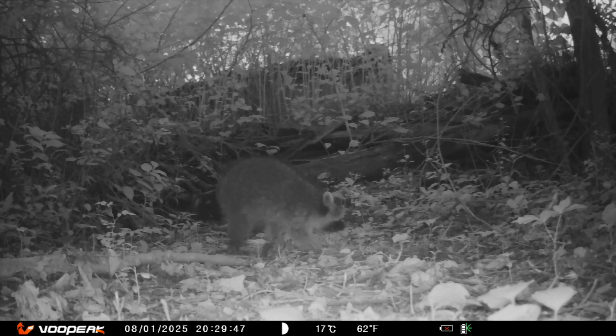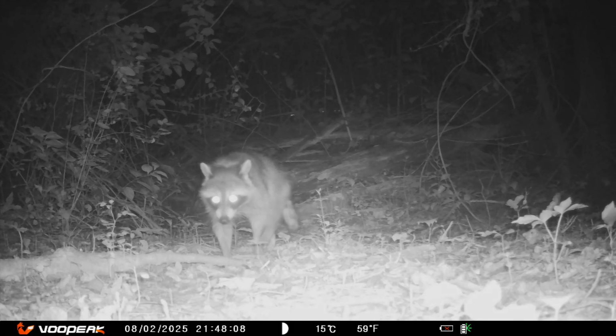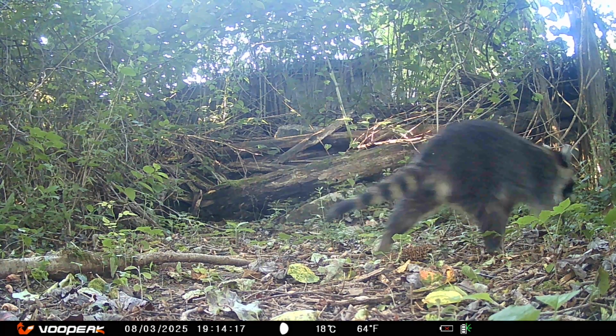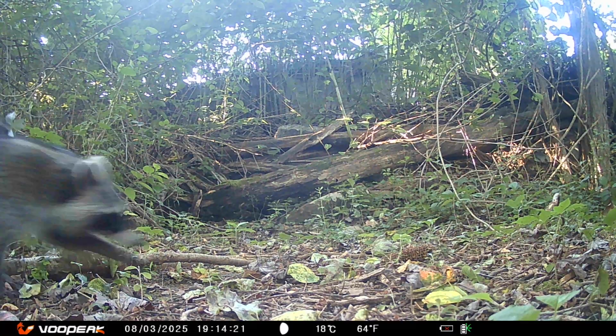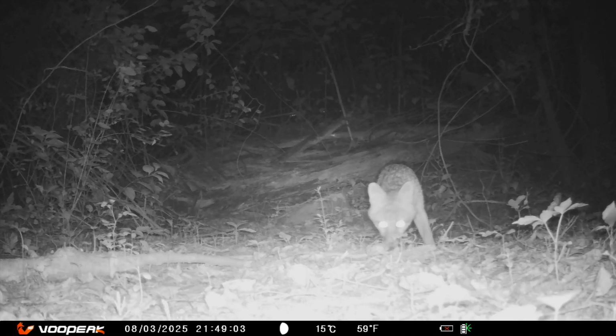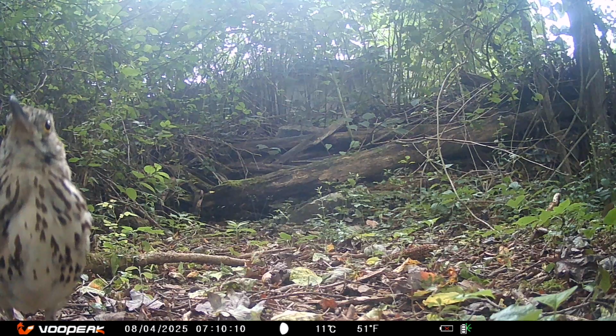I don't know if it's one or all the babies. Seems very vocal. This one's traveling alone. I don't think it belongs to the group. This kind of looks like Archie. There goes the one with the golden tail. I'm seeing a lot of the fox this time. The possum doesn't move very fast, but it sure can get around, up and over those logs.